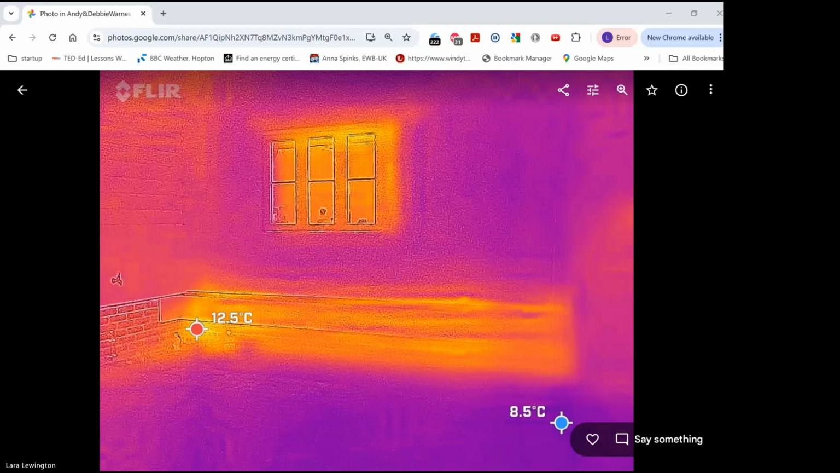So there's no scale on this, but presumably the yellower colours are warmer than the screed area, which is what I would expect. That's what I was saying, that the screed area should be adding a degree of insulation over it. Where the screed isn't around the window, that's warmer, as you'd expect, and you can clearly see the lintel above the window as well, which is a bit of cold bridging, but it's structural support for the rest of the house.